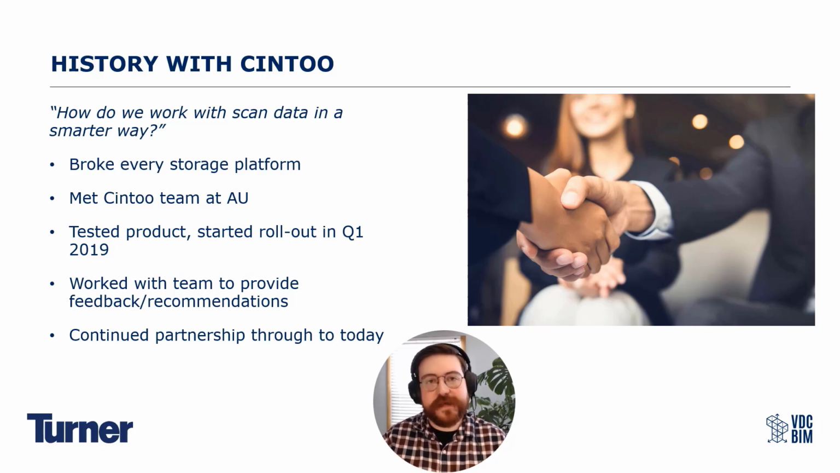We were able to meet the Cintoo team at Autodesk University. So I know a lot of you have made connections at Autodesk University as well. So great place for those things. Finally, after a result of those discussions, we were able to roll out a test in the first quarter of 2019. So with that test, we brought in essentially all the end users, us really, and the modeling teams on the trade partners side. We were also able to bring in the Cintoo team, so they were able to give their insight into what we were doing.